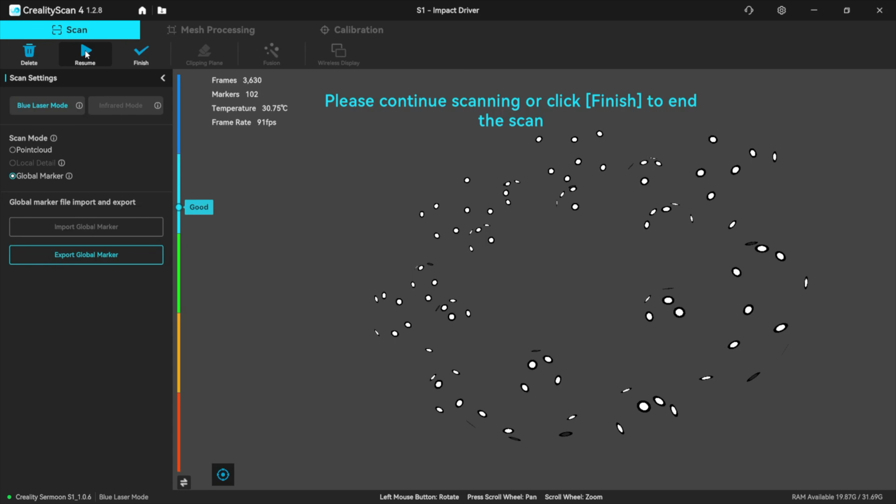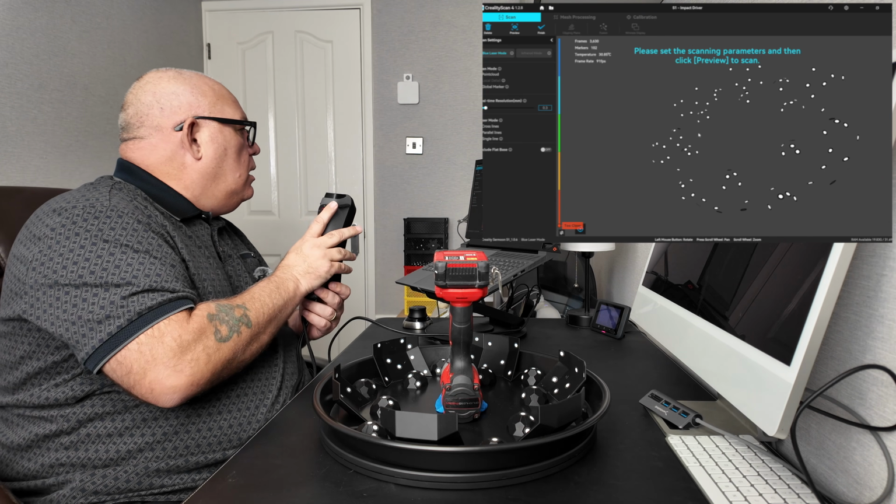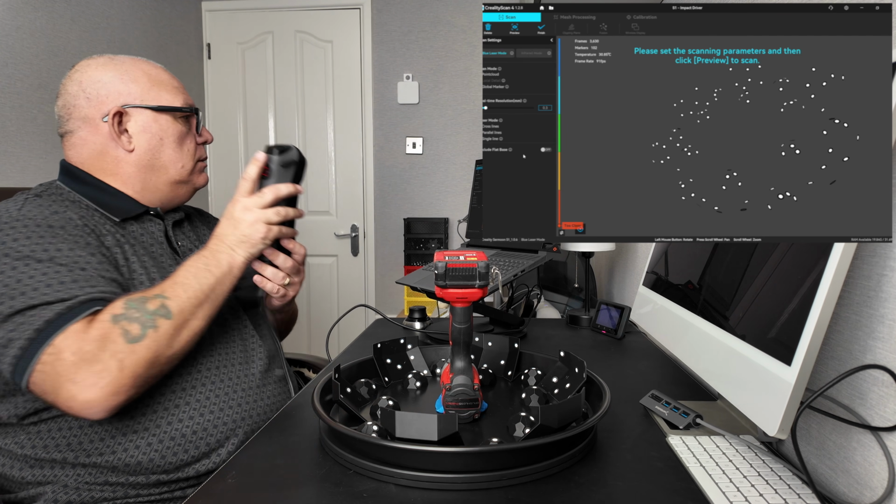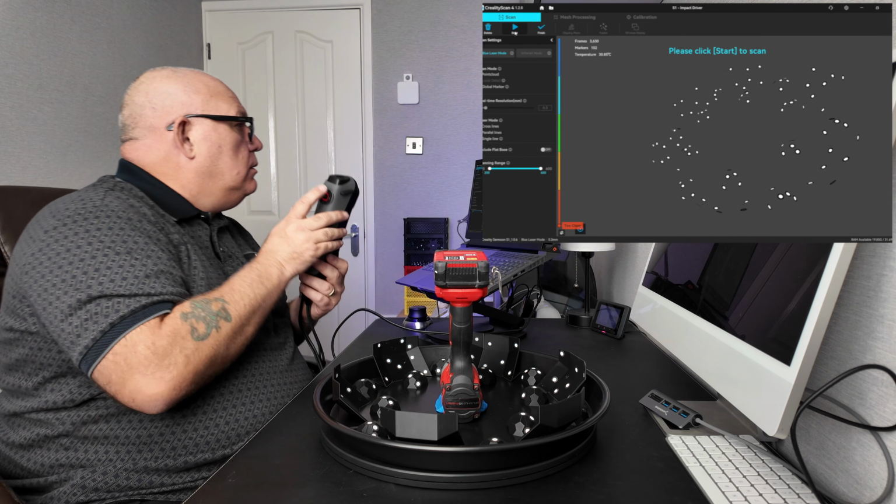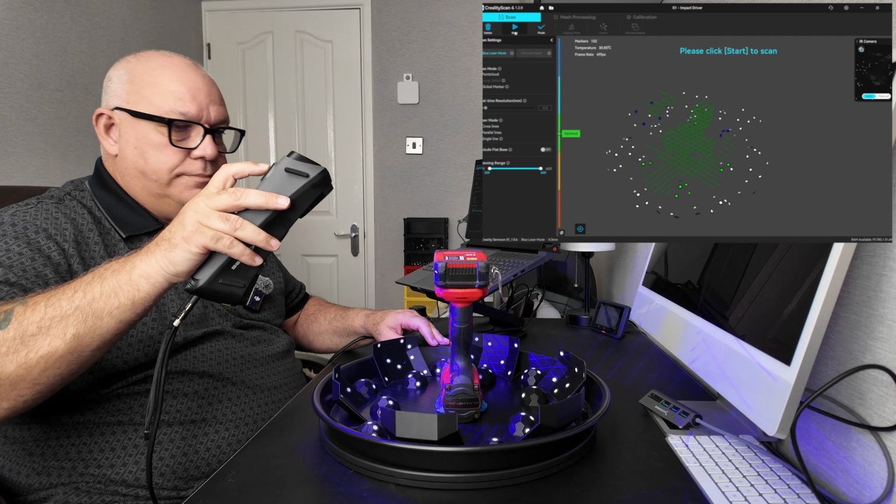There we are. Point cloud, 0.3 cross lines and automatic. Let's go.